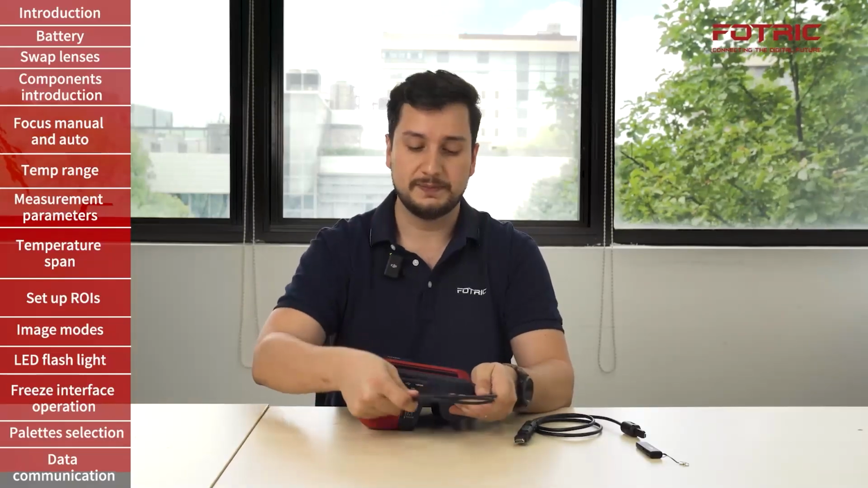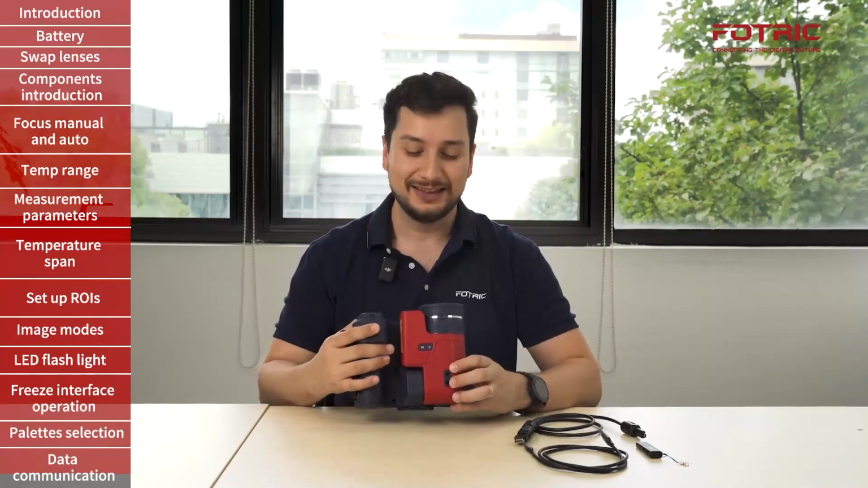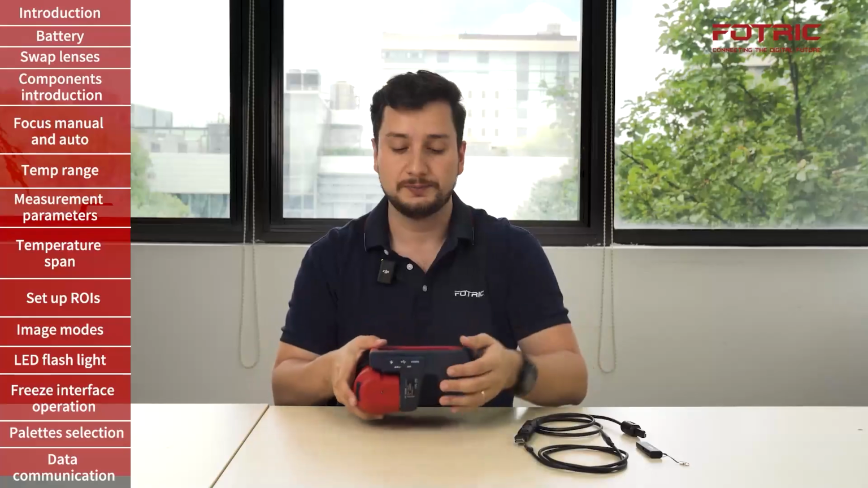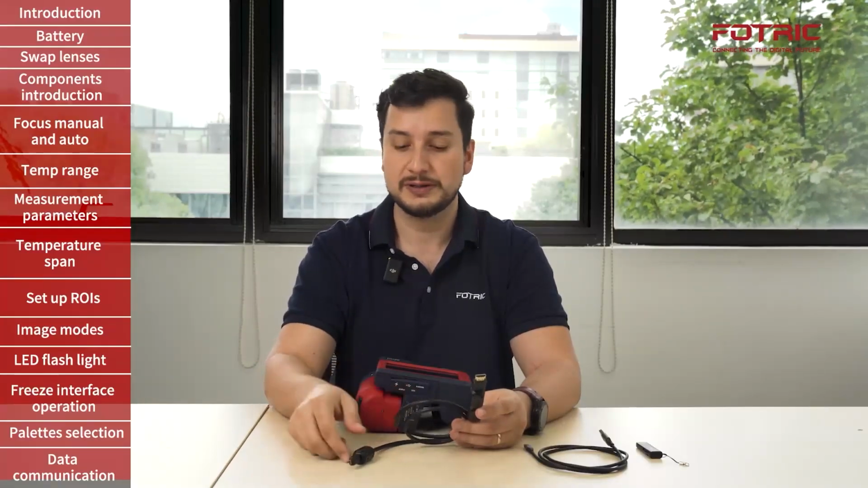We can, for instance, mount the camera using this interface for the tripod, and then connect the camera to the computer and control the camera for a long period of time using a wired connection. Lastly, we have an HDMI connection. It is very important to remember that this is a special cable that comes along with the camera. Different cables bought from different sources might not provide the same performance.